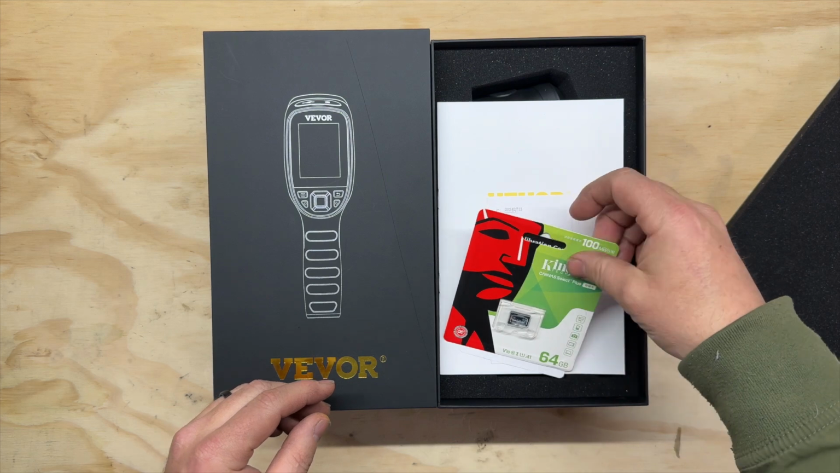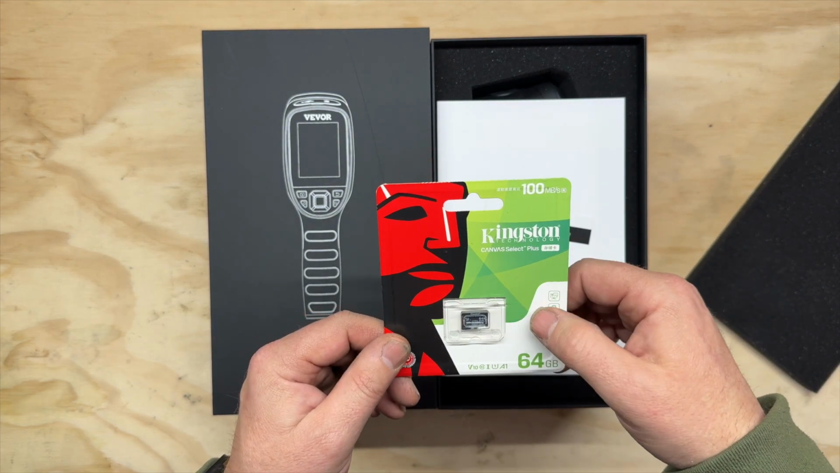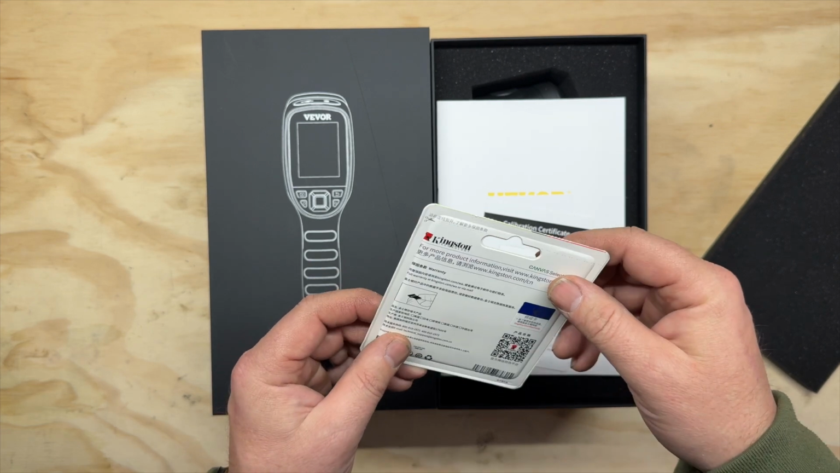So this is a nice padding here. Oh, look at this. It even comes with an SD card, and it's a Kingston brand. This is a good brand. I used to use their memory for my PCs. It's a 64 gig, so that's awesome. That means we can take pictures. I wonder if we can record video.